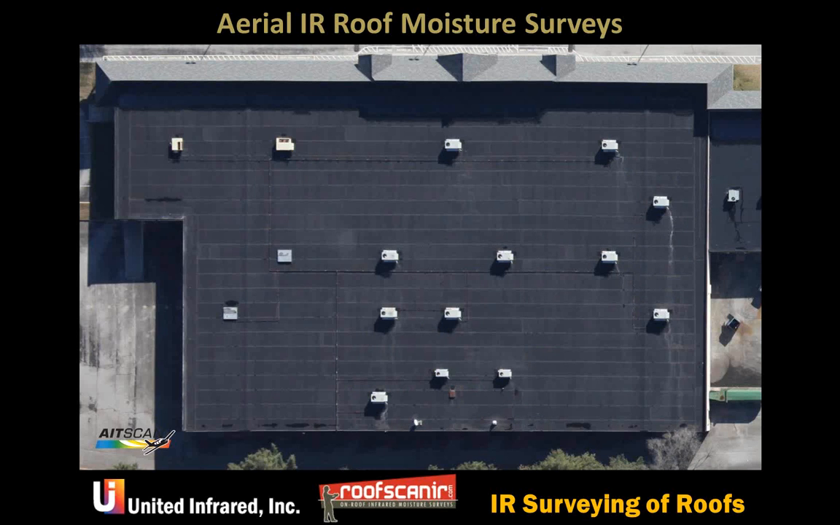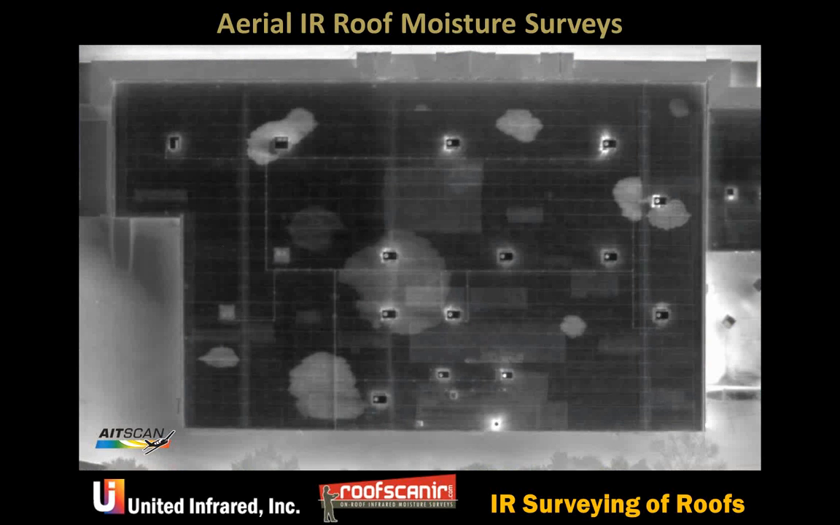So this is a visual picture, and I want to bring up the infrared because this really shows like a 3D kind of view of what's going on with multiple layers. This roof is an EPDM that has a fiberglass layer, and then a built-up roof underneath it, and the built-up roof was patched here, you can see.